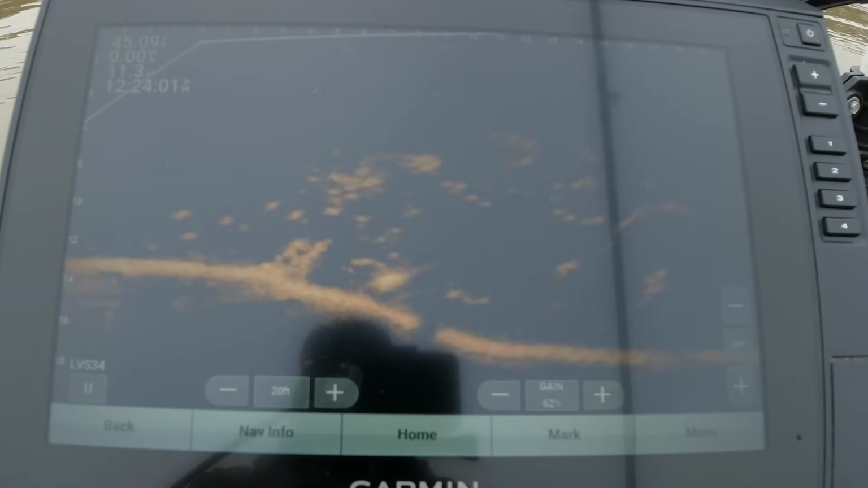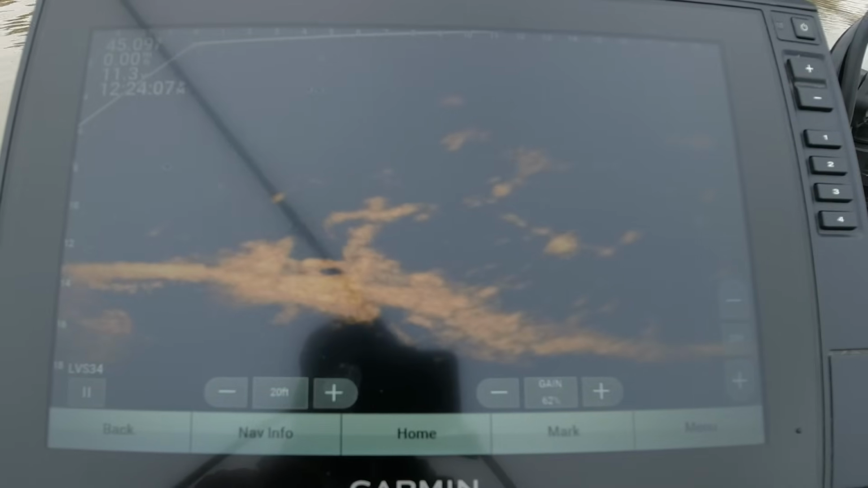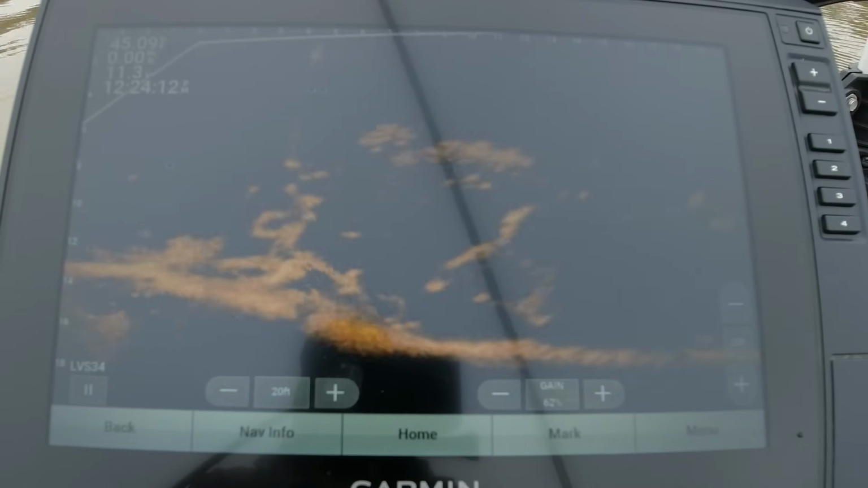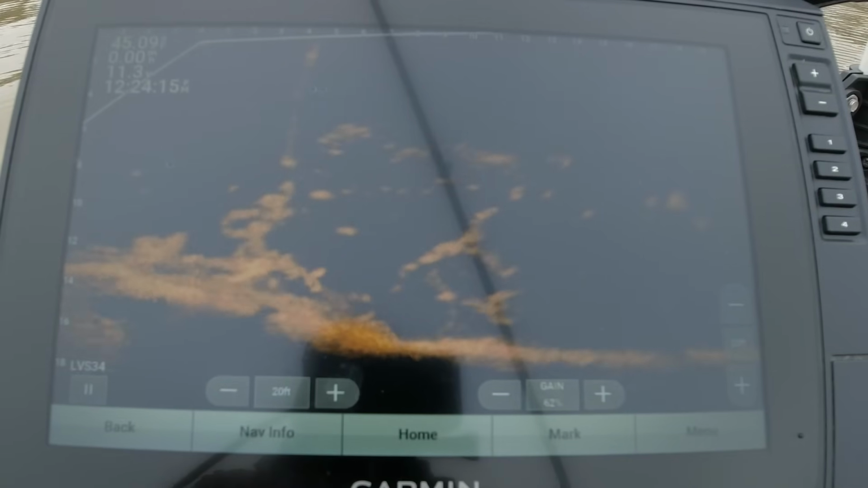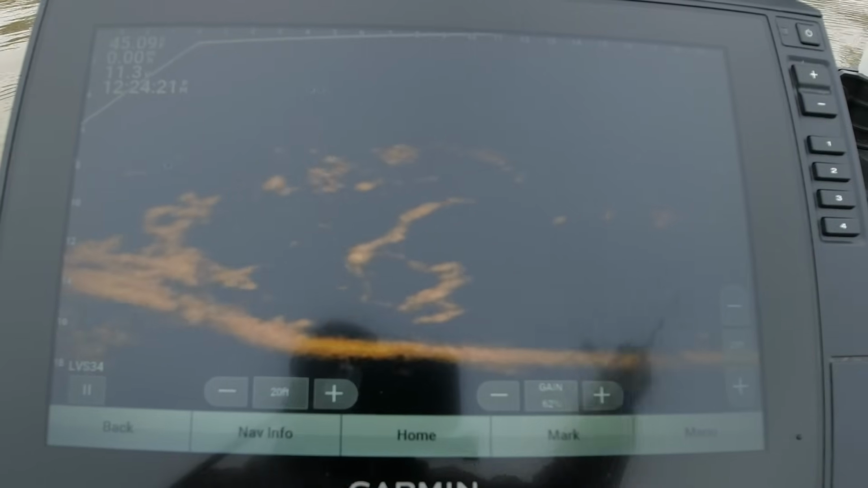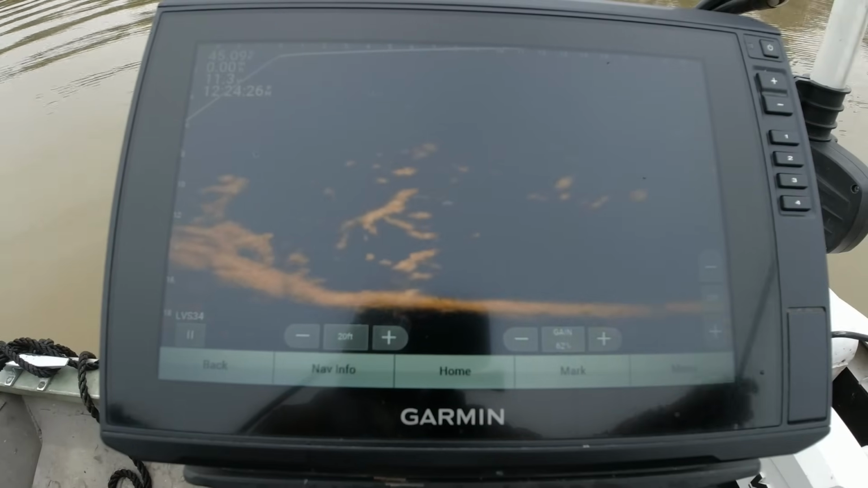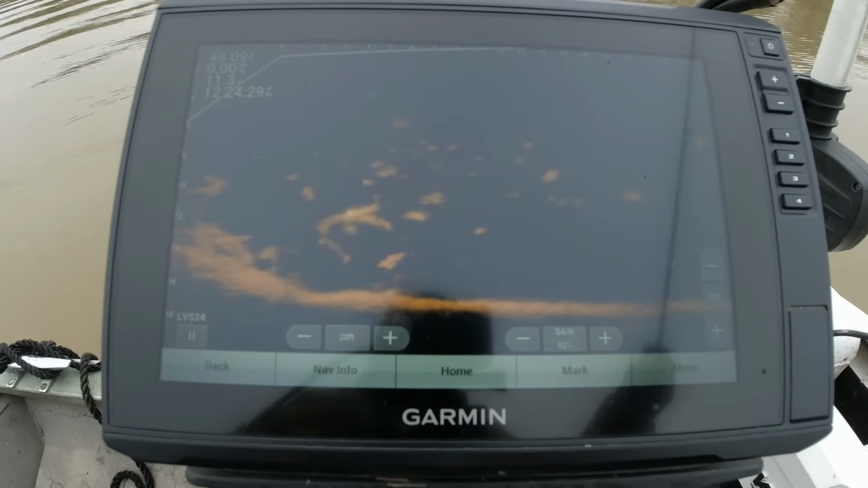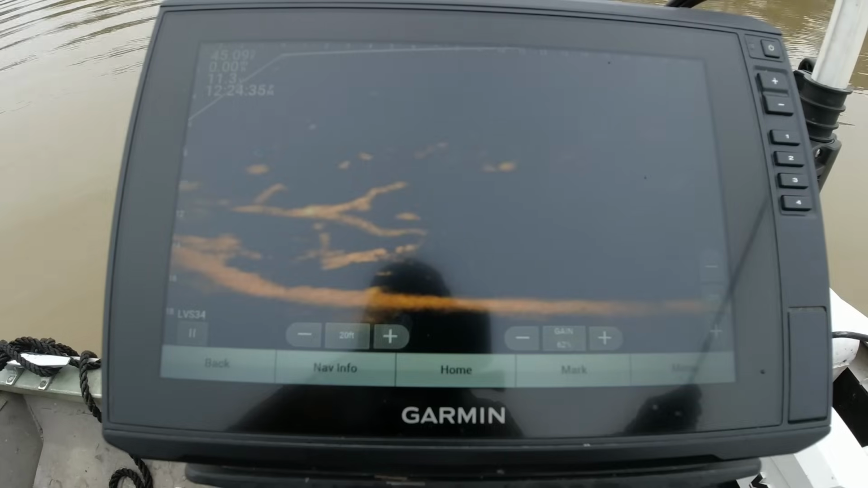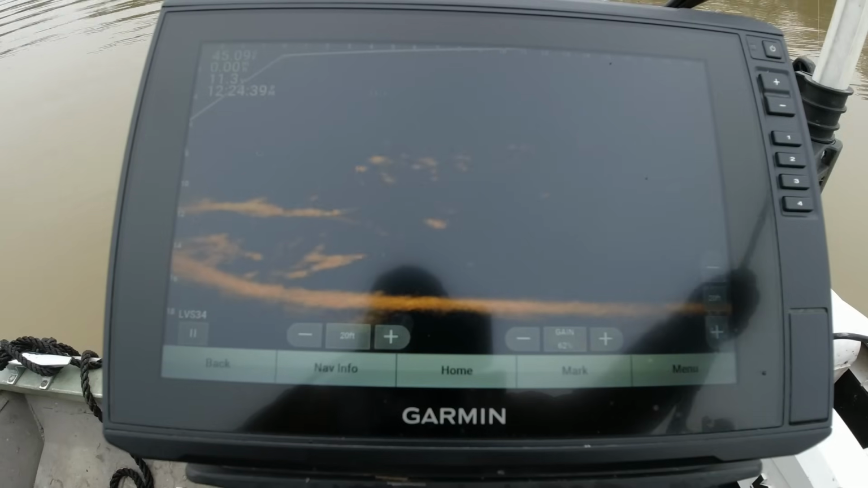Is that him right there? I think it is. Again, he's not a big fish. I think I'm probably going to pass him up too fast. Daggone it. Well, he hit. He's still right there. See if we can get on him.